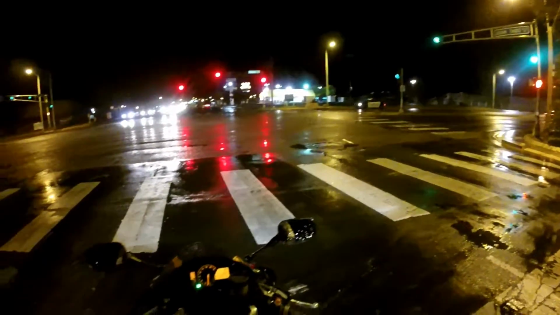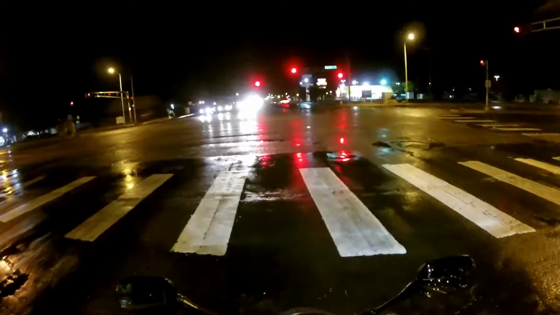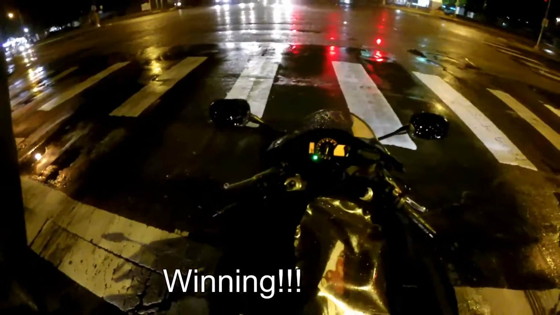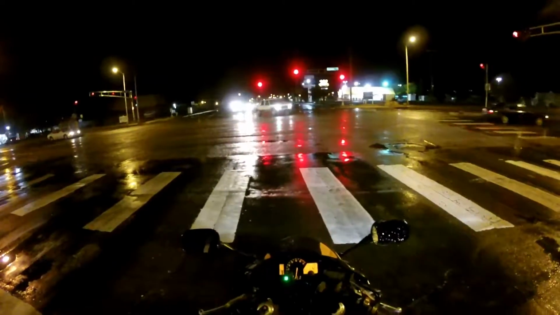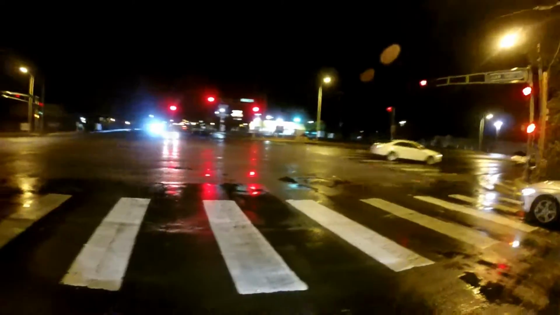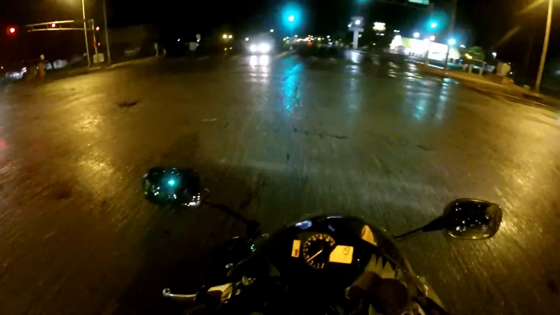And luckily this GT Air came with this insert that goes in the lens that helps me out with fog prevention. So normally what I would have to do is crack my lid here on my visor and let all that fog kind of bleed out, let the ambient air come in and the hot air go out. But because I have this insert in this GT Air, I don't have to worry about the fog. I just need to make sure that I keep it clean on the inside.